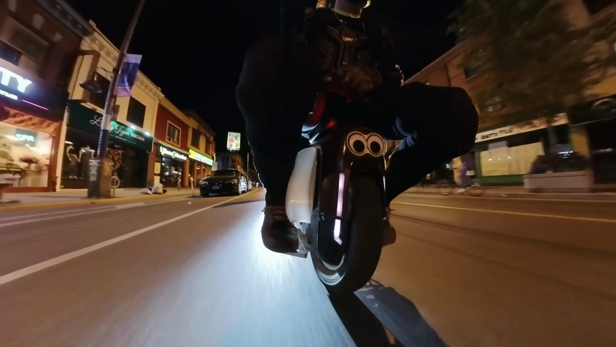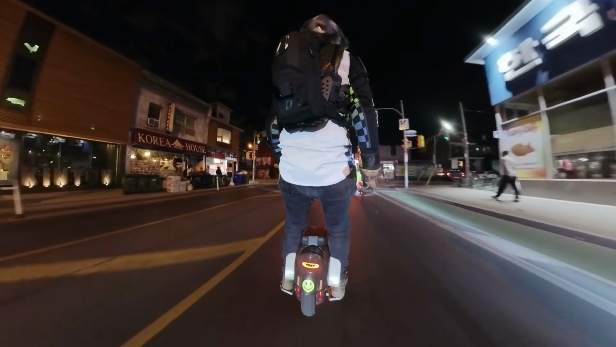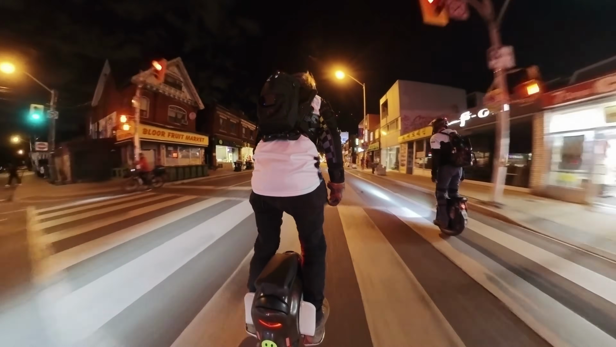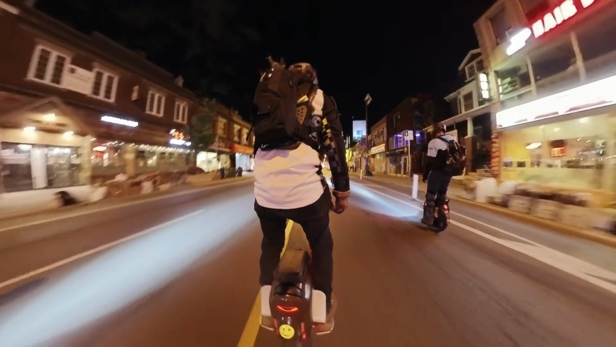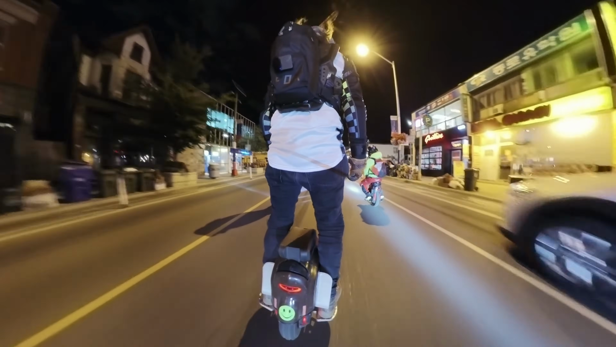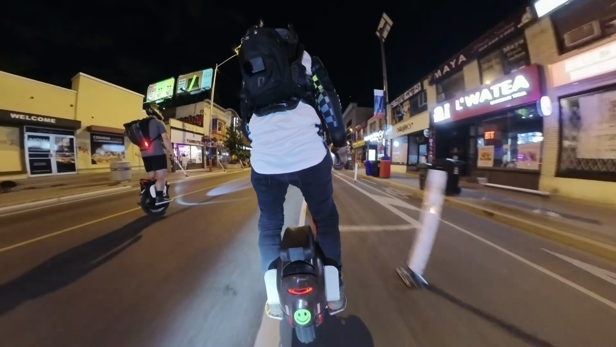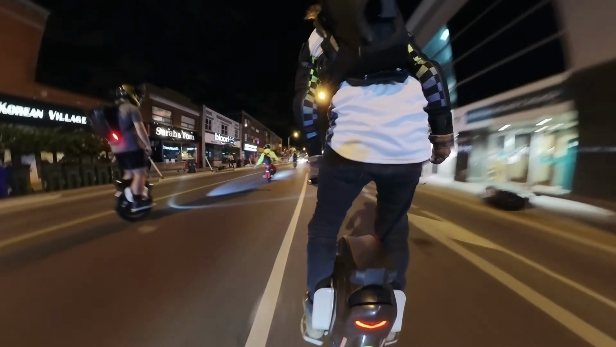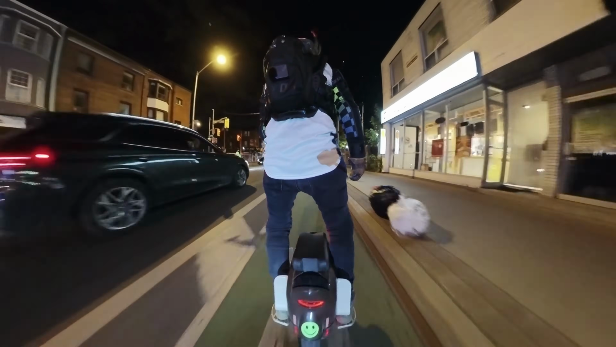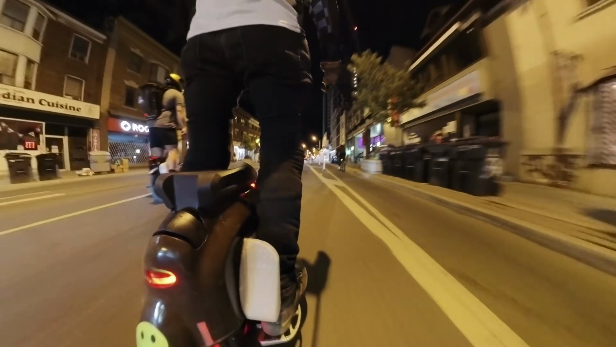Got to get that low angle. So yeah, I'm riding the Begode RS high torque. I generally don't ride this wheel downtown. Usually I'm ripping on my Sherman. That wheel on the right there that Patrick is riding is better for high speed. But this RS high torque is really fun. It's a bit zippier. It just doesn't have the top speed that the Sherman has. But it's lighter, it's more nimble. Overall, it's more fun to ride. It's by far my funnest riding experience.